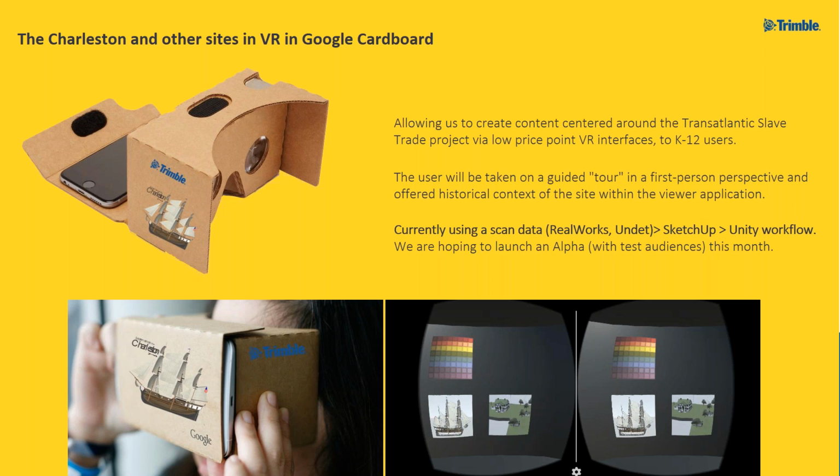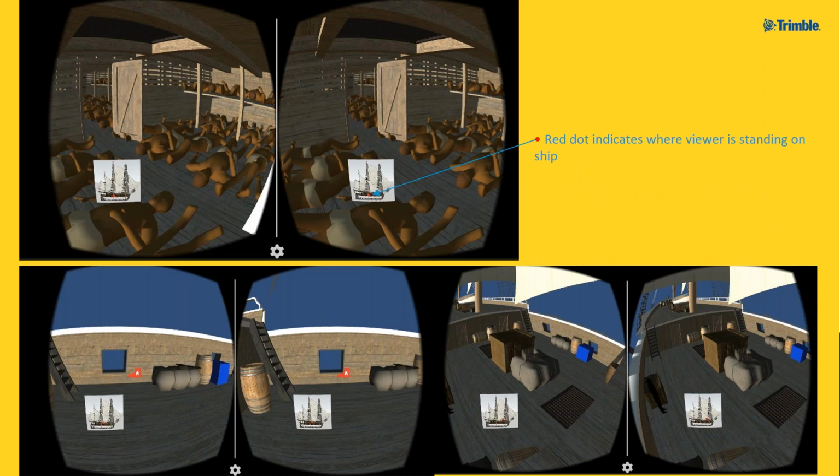But essentially, if you go to the next slide, the red dot on the little inset indicates where you are on the ship, and you essentially click through where you want to go. So this gives you an idea about what the experience looks like in Google Cardboard. It's really important to have an experience like this in a device that is very inexpensive. K-12 schools will never own a HoloLens device, but they do actively use Google Cardboard.